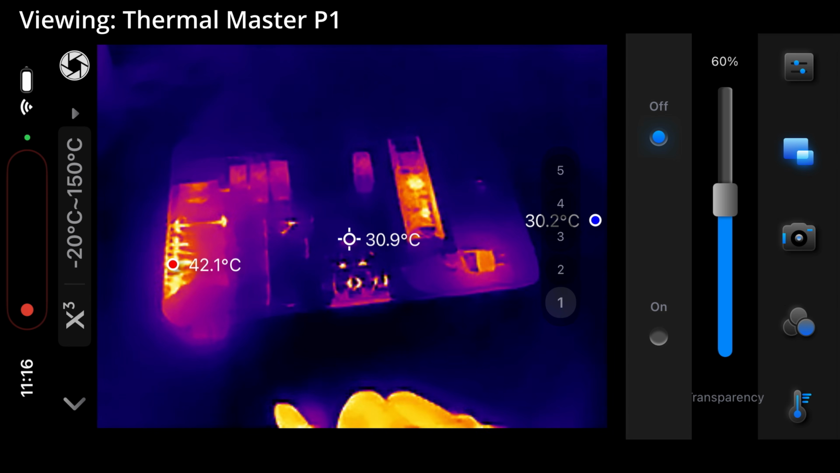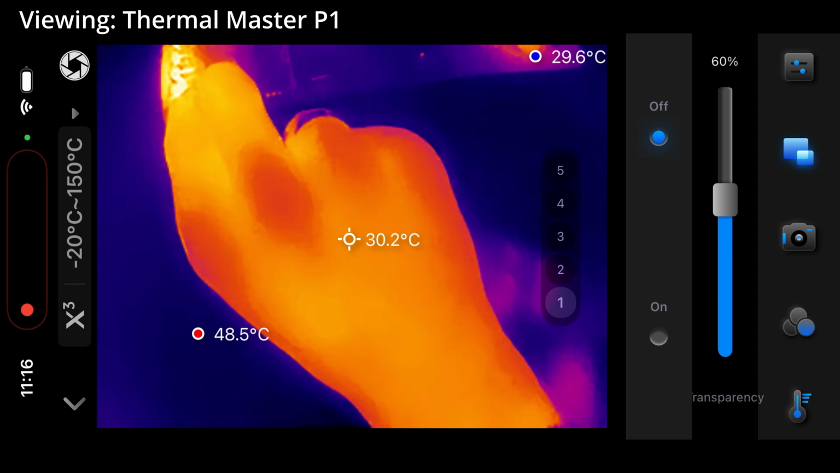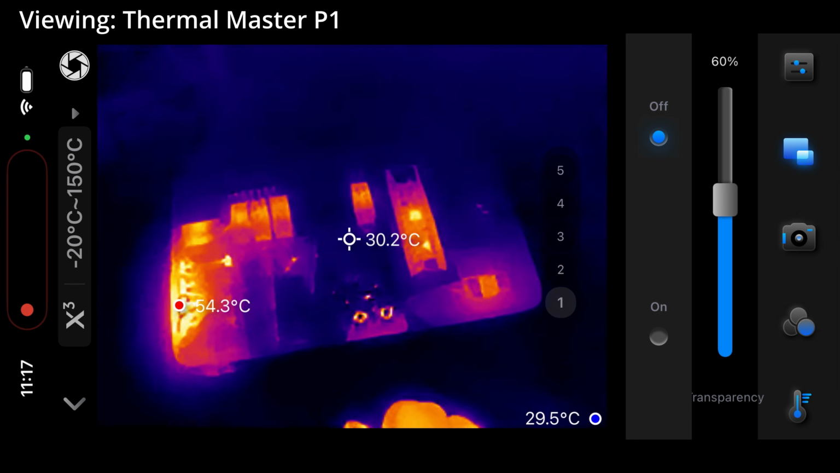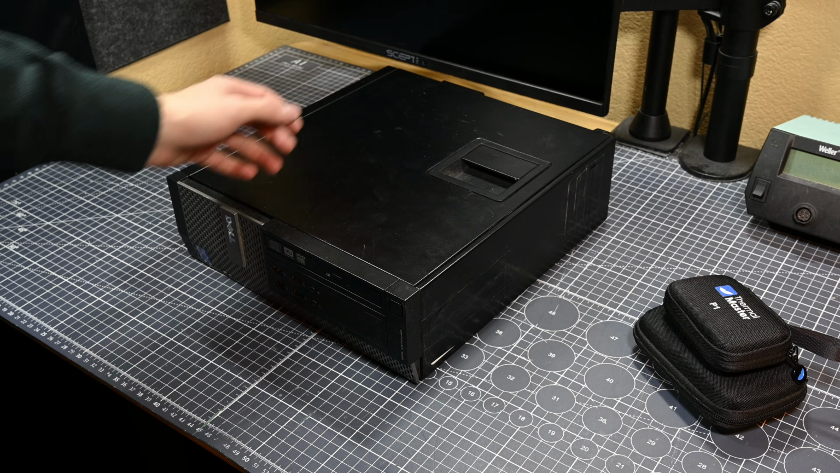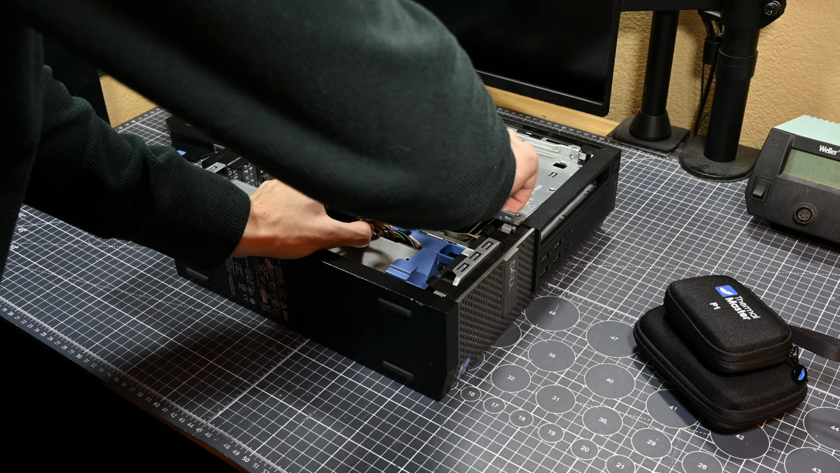But the P1 holds up well for the price and is absolutely capable of providing a useful diagnostic when looking at a PCB. You might just have to get in closer and be more intentional about where exactly you're pointing the camera to get the best contrast to easily extract the data you need. Alright, let's look at another scenario, which is actually really similar to this last one, but just a bit bigger and therefore a little less resolution dependent.